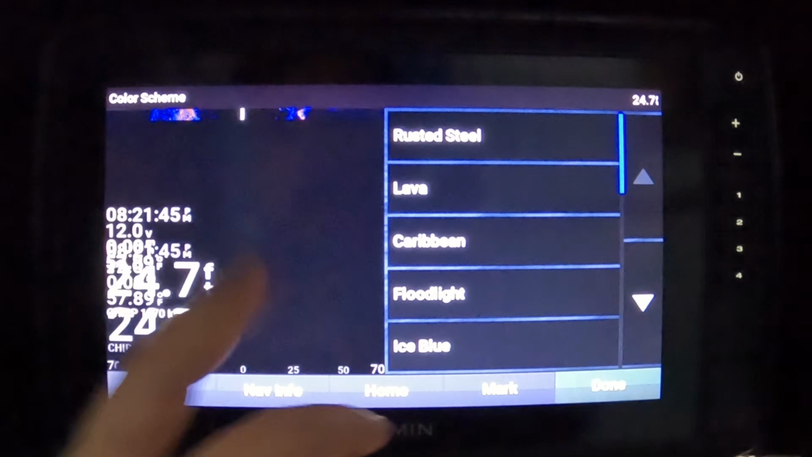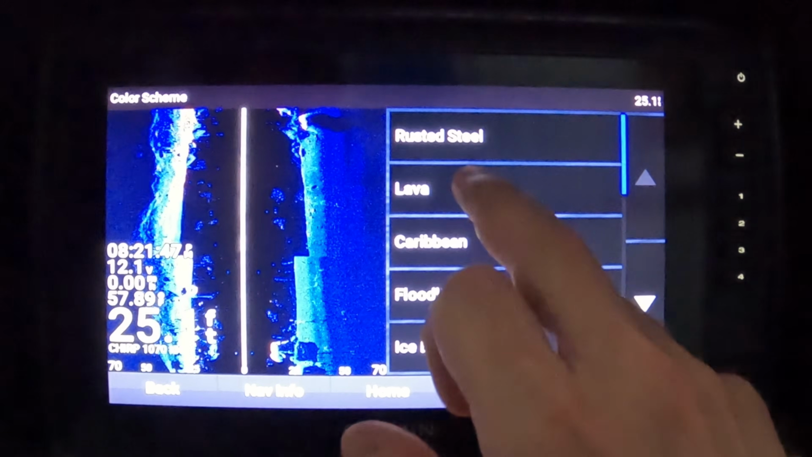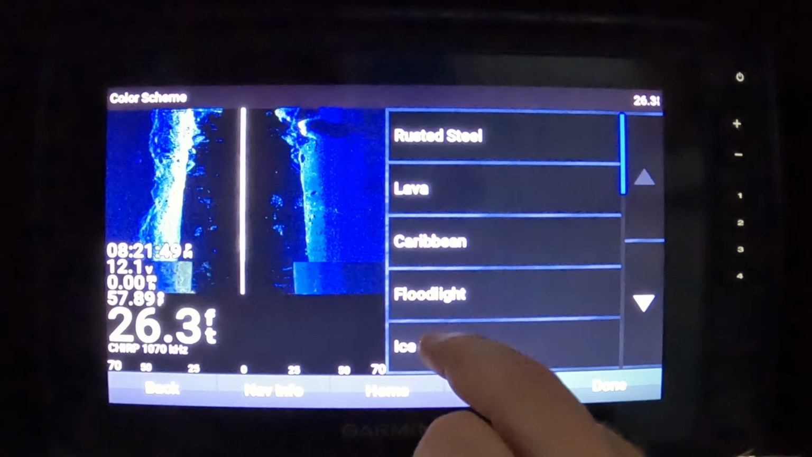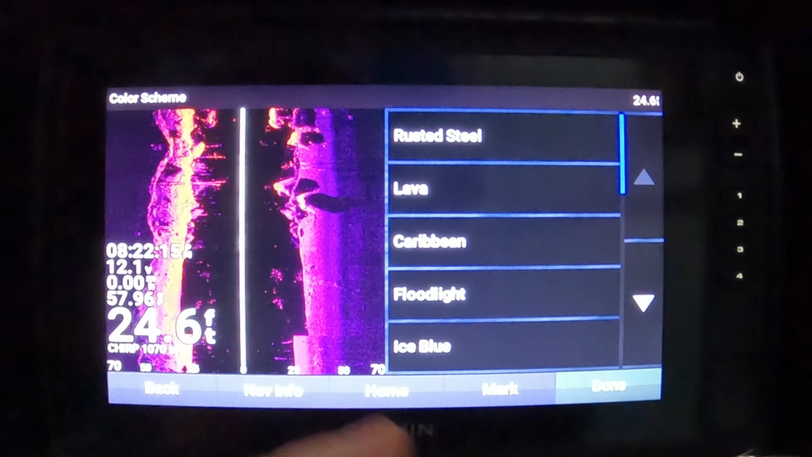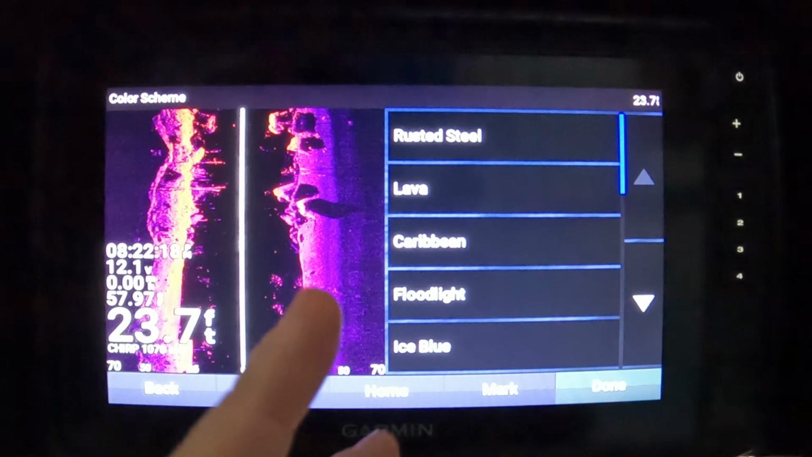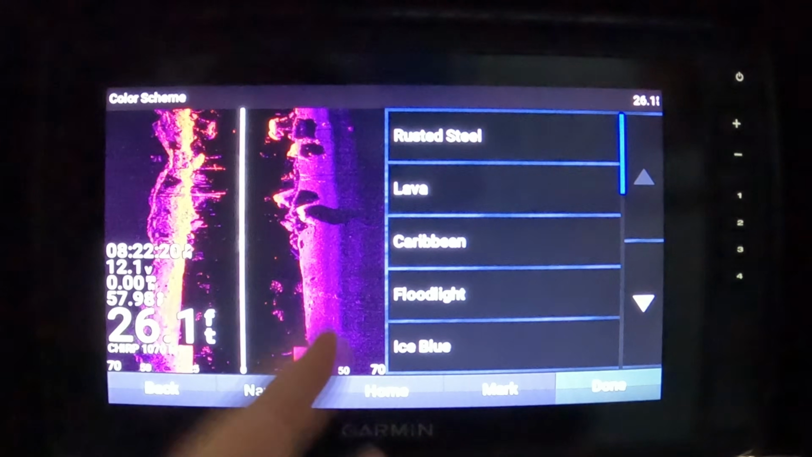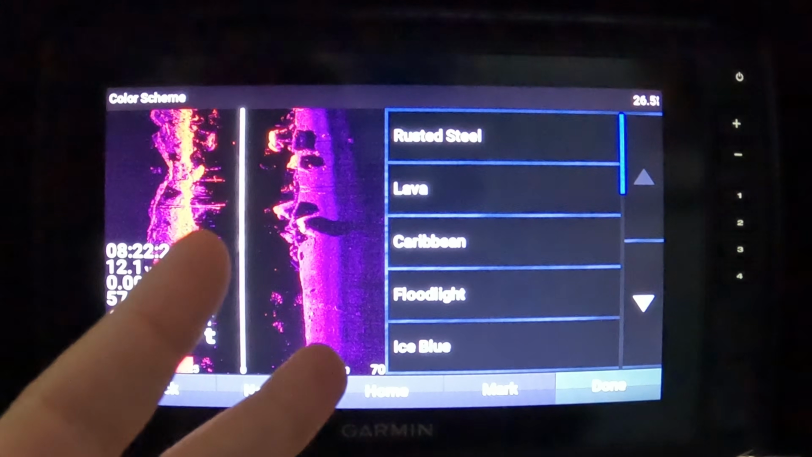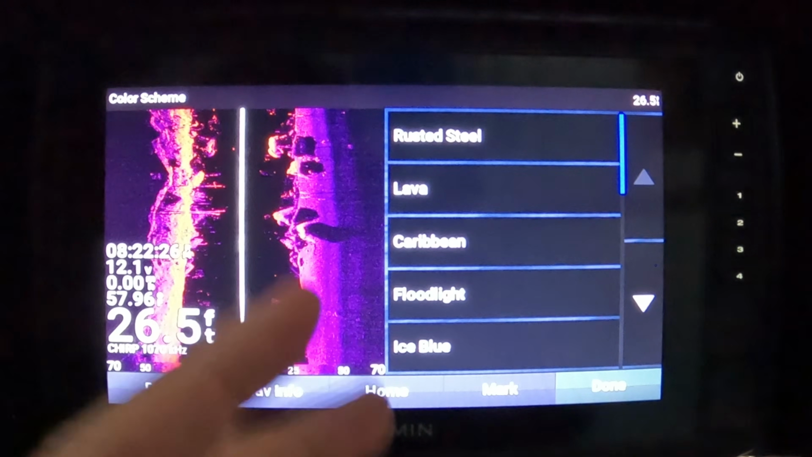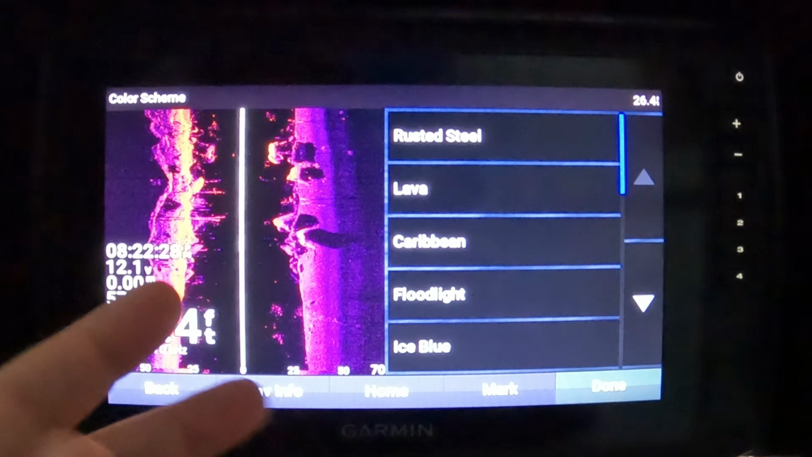And next thing we have is color schemes. So there's a variety of different color schemes in here: lava, Caribbean, floodlight, ice blue. And the reason that you toggle through a lot of these, the different color schemes provide better contrast, really making it easier to distinguish fish around underwater bottom structure and other important features from the background.